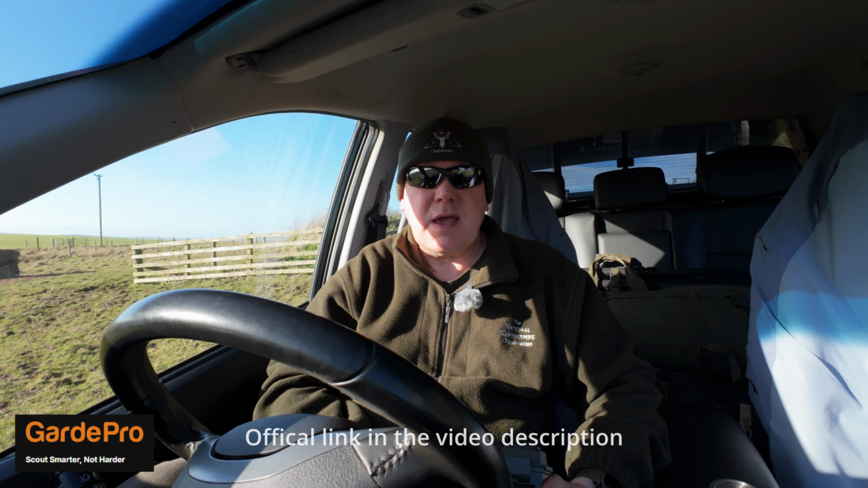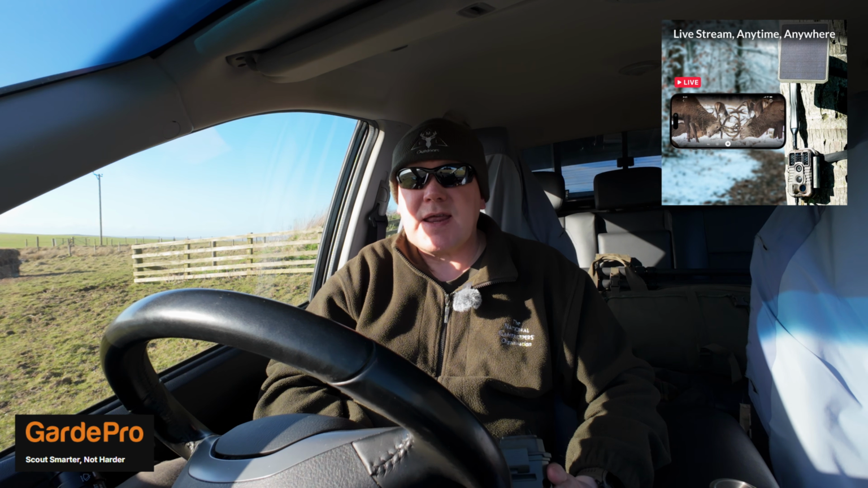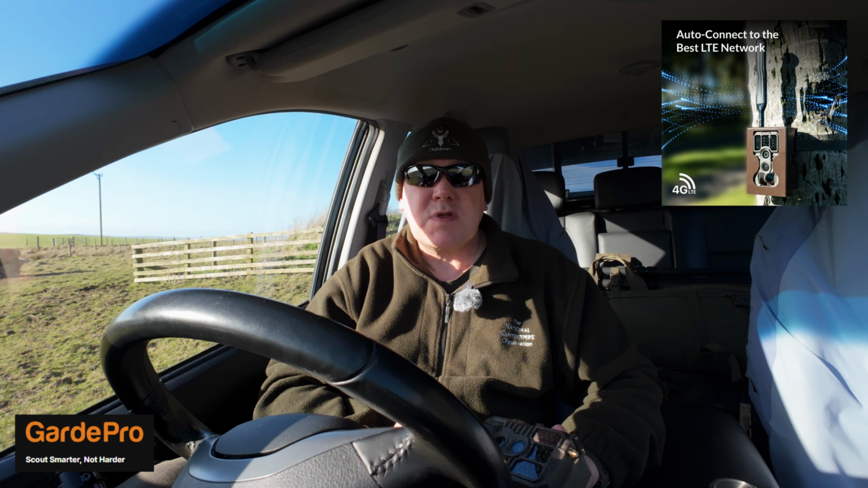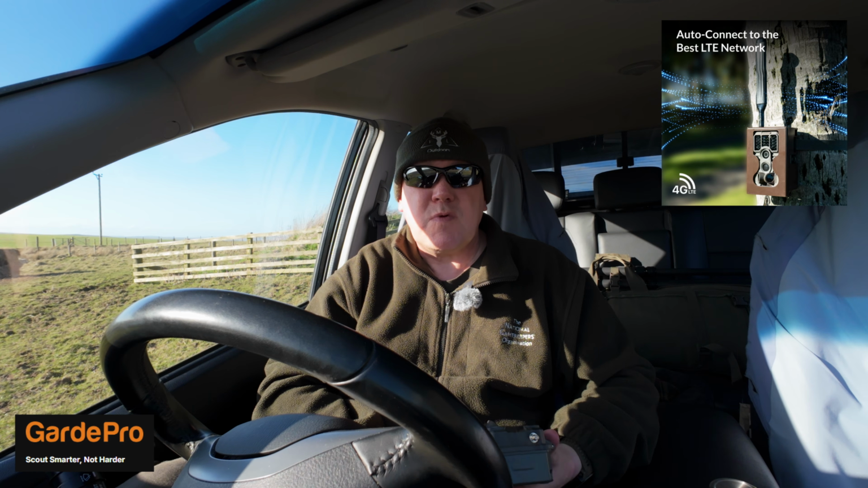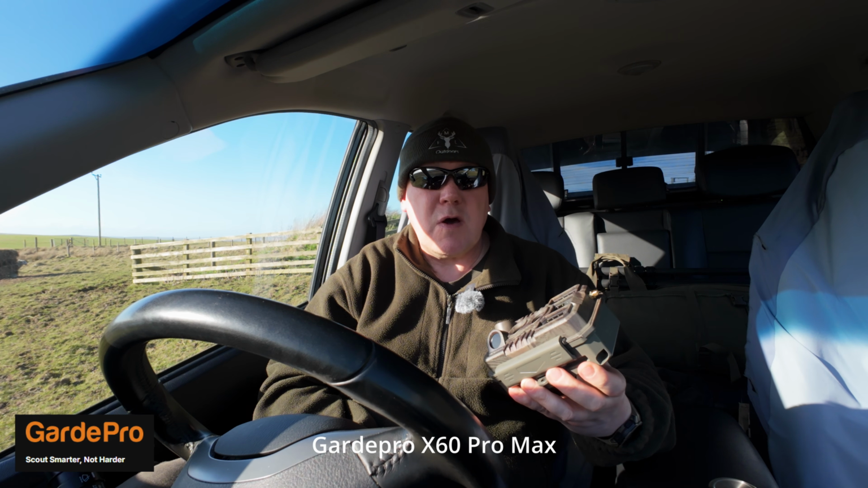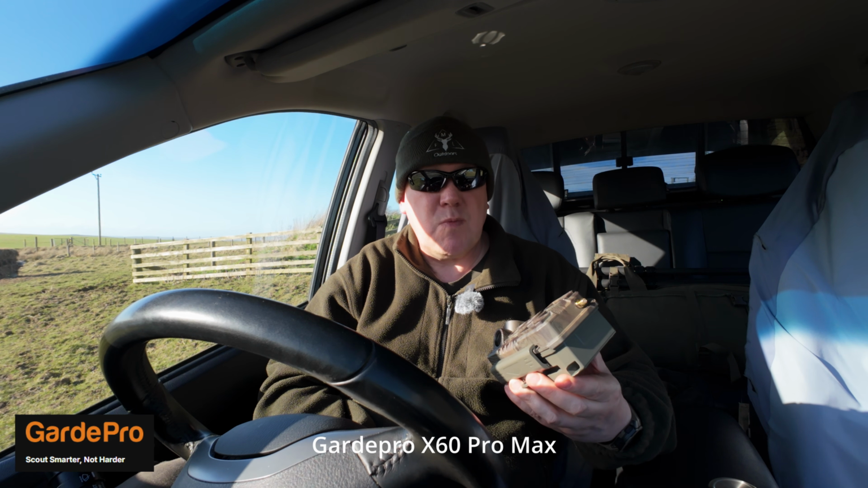So, yeah, a company called GardePro have sent me their new trail cam. It's their top of the range as far as I'm aware. It's 4G, so I can actually view things from anywhere, basically live. And it also has built-in memory, built-in battery pack, so you can charge it. There's no buying batteries. And this one's actually called the GardePro X60 Pro Max.